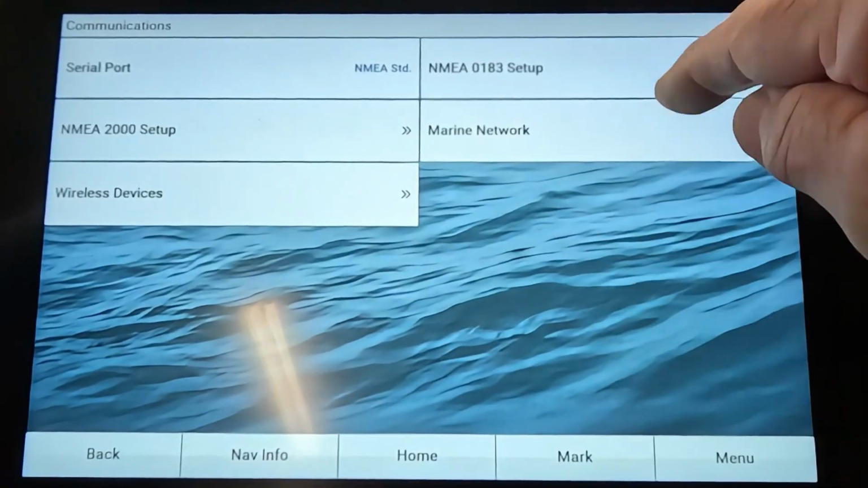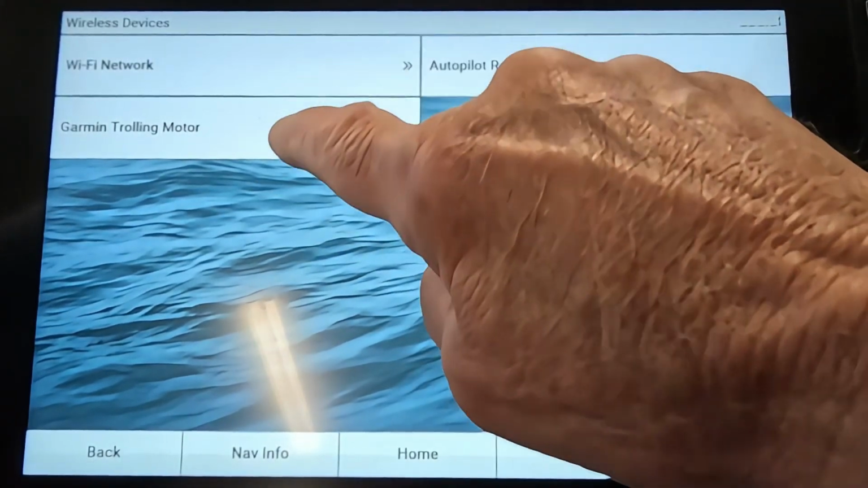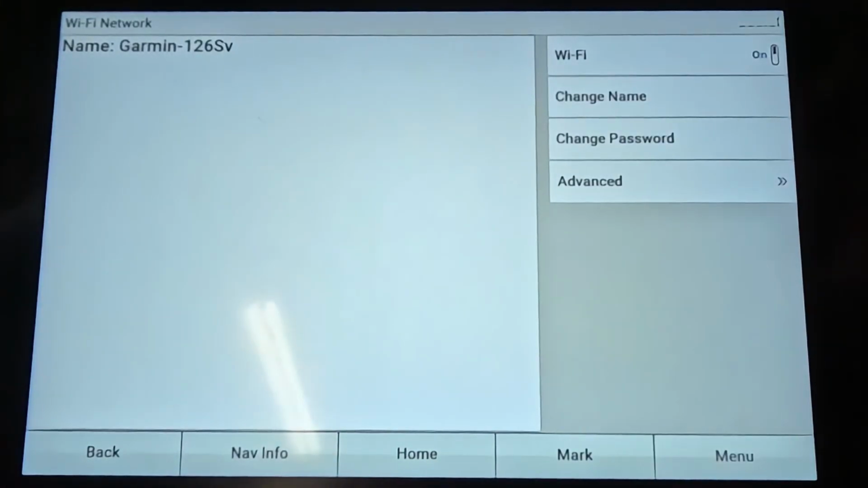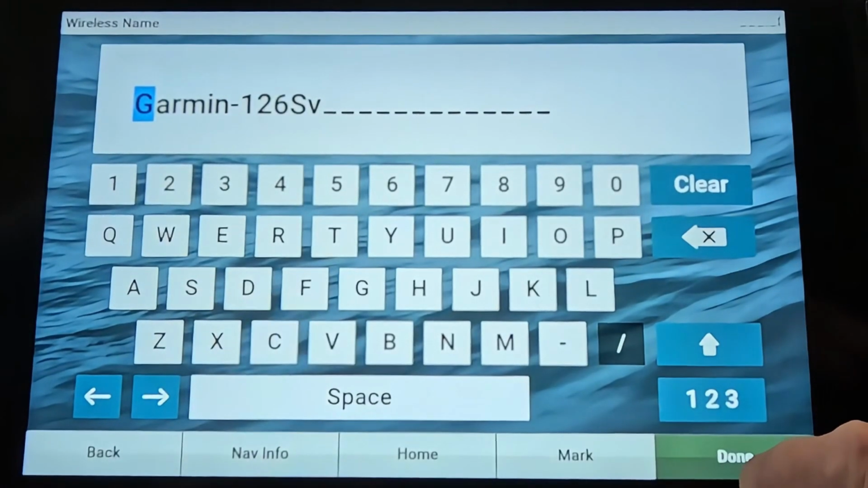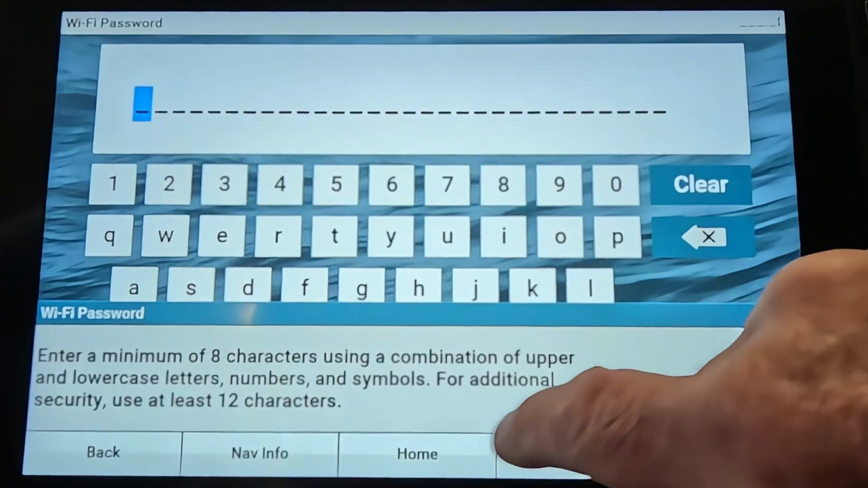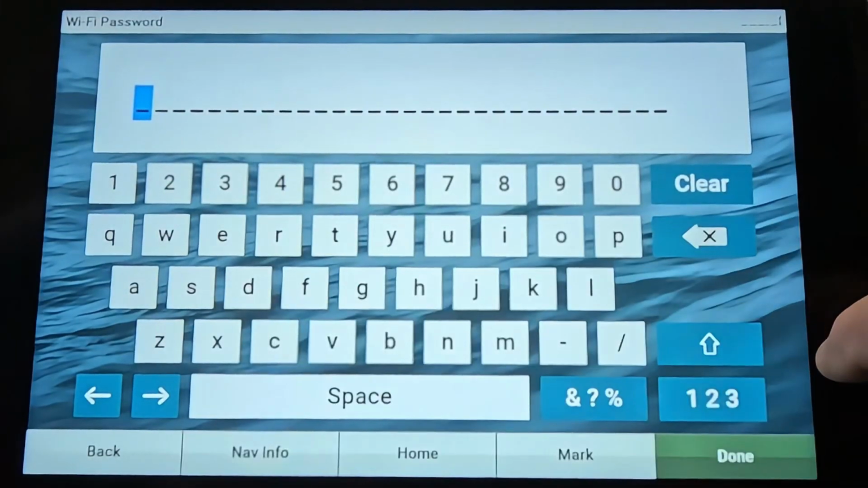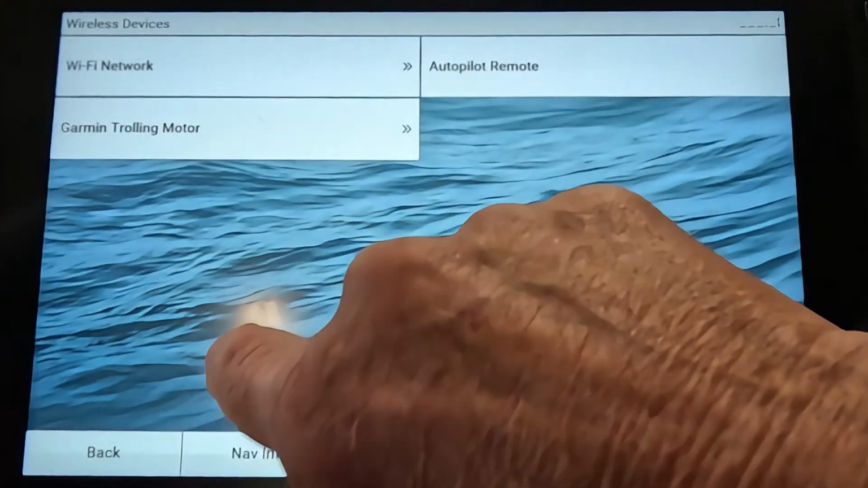Okay, communications. Now you want wireless devices turned on. So turn that on. Turn on Wi-Fi network, and you'll leave the name. I named mine what my unit is, a Garmin 126 SV. You can change the name, put in what you want right there, then click done, and it'll ask you for a password. Put in whatever you choose your password to be, type it in, and then click next. And let's see, that's about all in that right there.